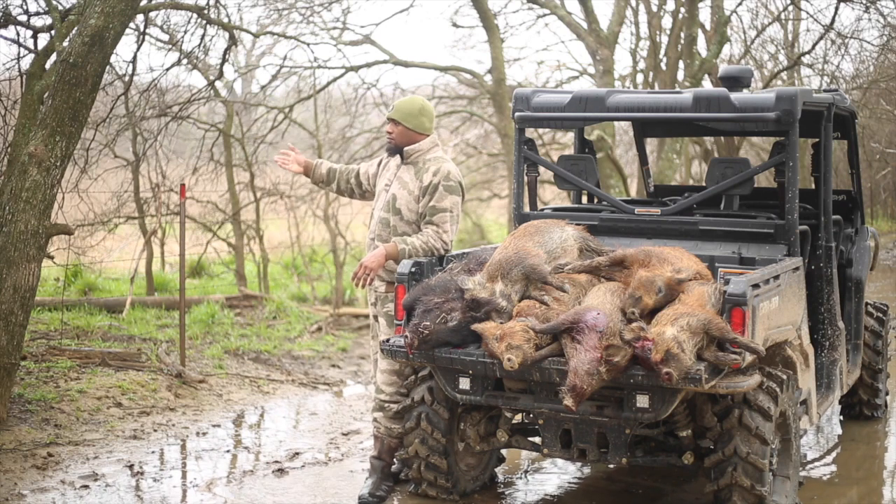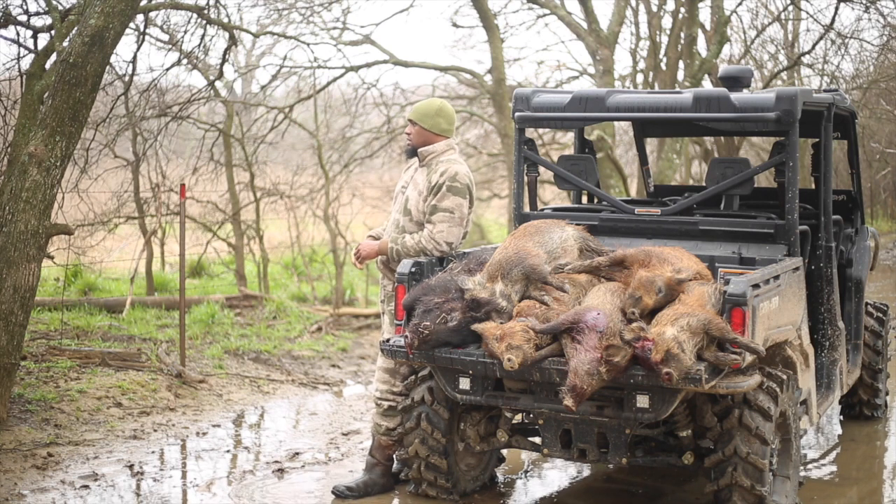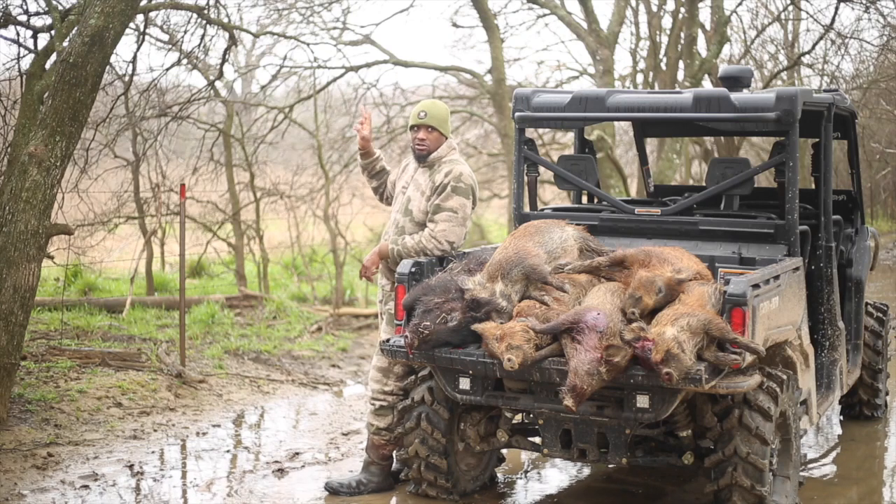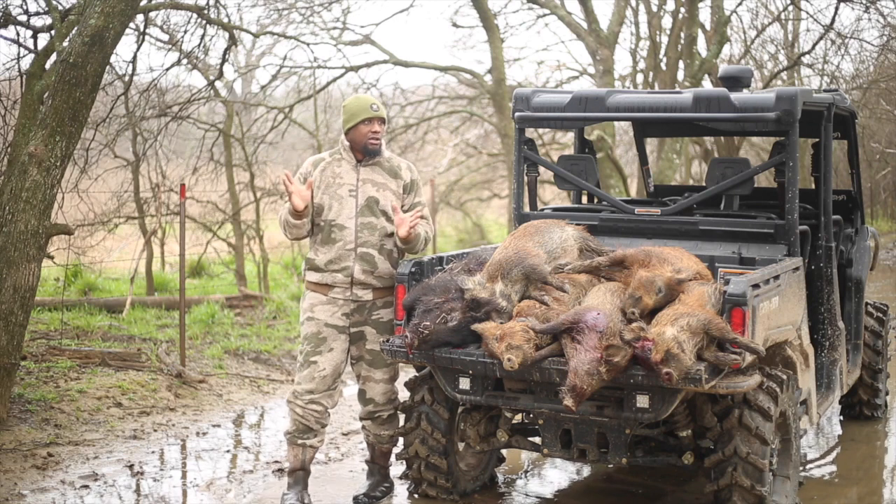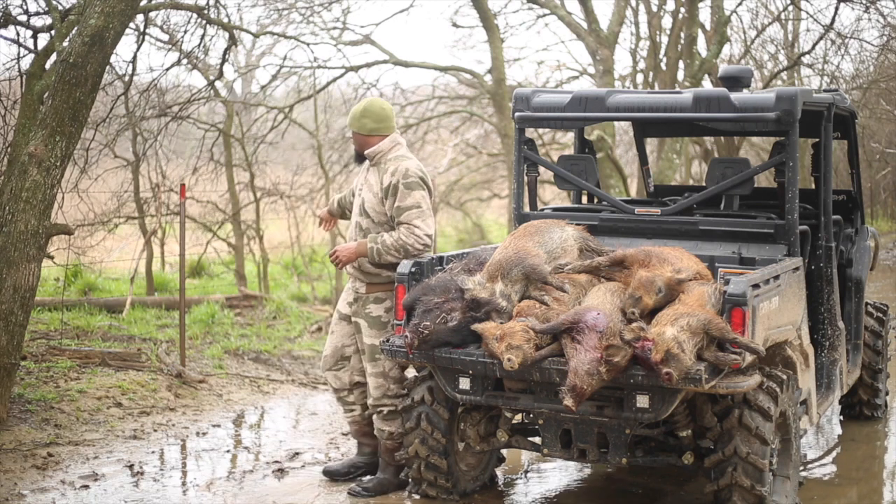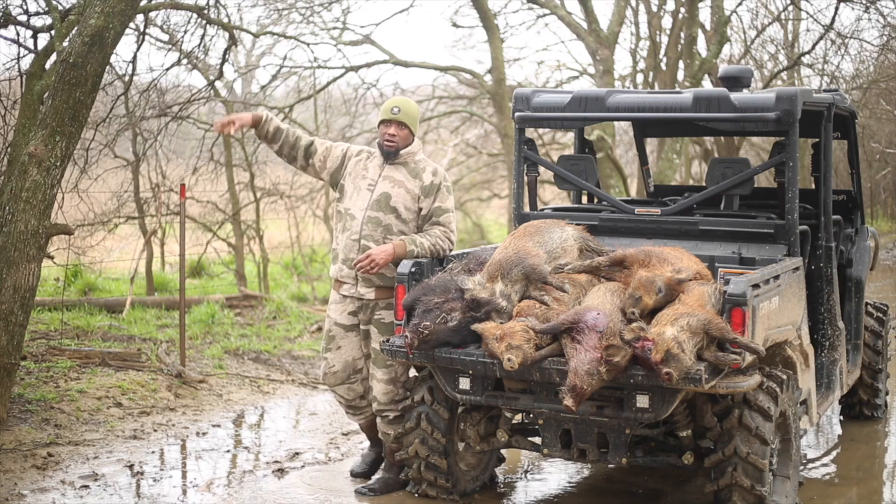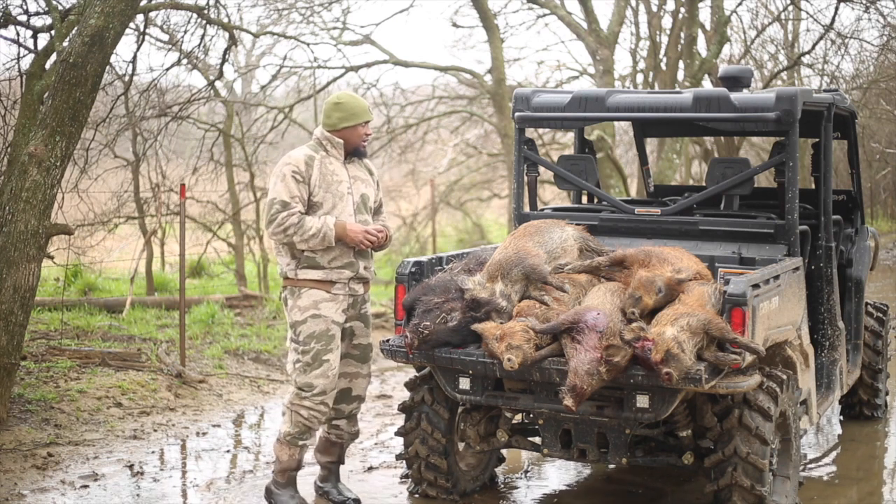Unfortunately, once they crossed this fence, I can't go in here with a firearm looking for wounded pigs, and I'm pretty positive they're gone. They're somewhere in there. But I know for a fact there's 2 more pigs in there, but it is what it is. I actually had one right here at the fence line, and I was able to just jump the fence and pull them over. But I'm not going to go wandering off into somebody else's property looking for some pigs. So it is what it is.